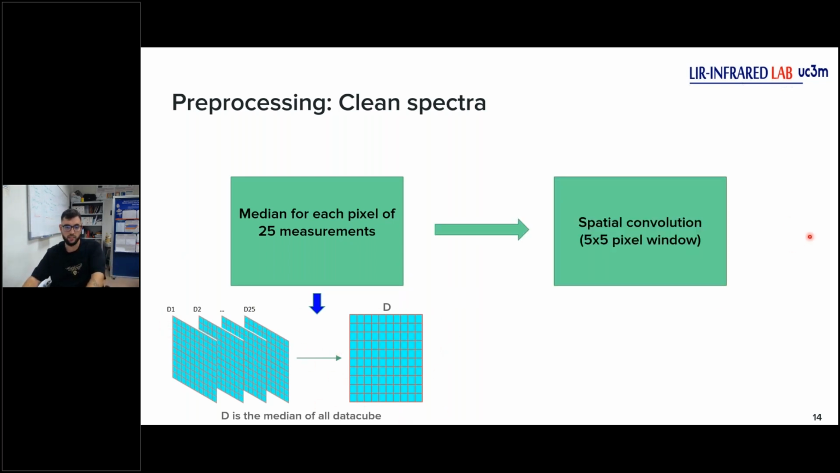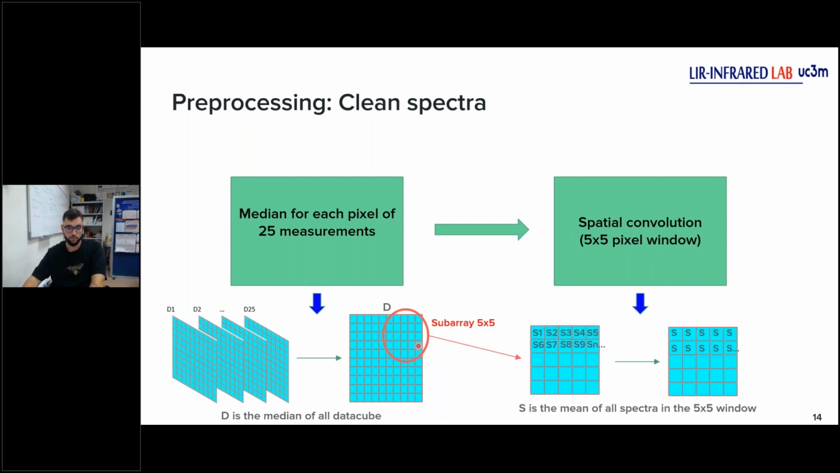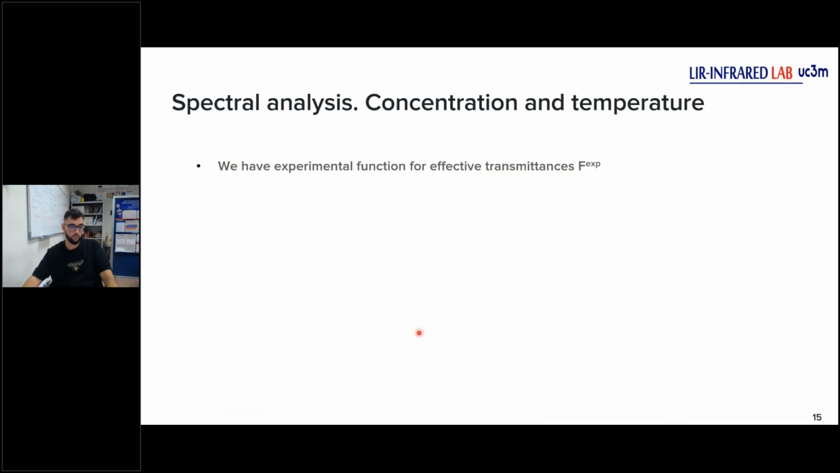The next step, we'll do a spatial convolution with a 5 by 5 pixel window. This is an example. In red, we select the window, an array 5 by 5, and in each pixel we have one spectrum, and then do the mean and get the same spectrum for the window. And then it's a convolution, so the window will move around the image, okay? So now we have the experimental function for effective transmittance.